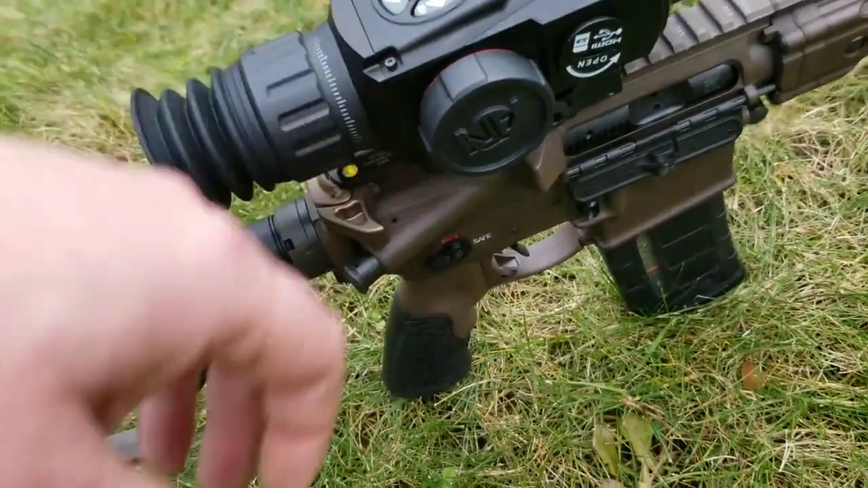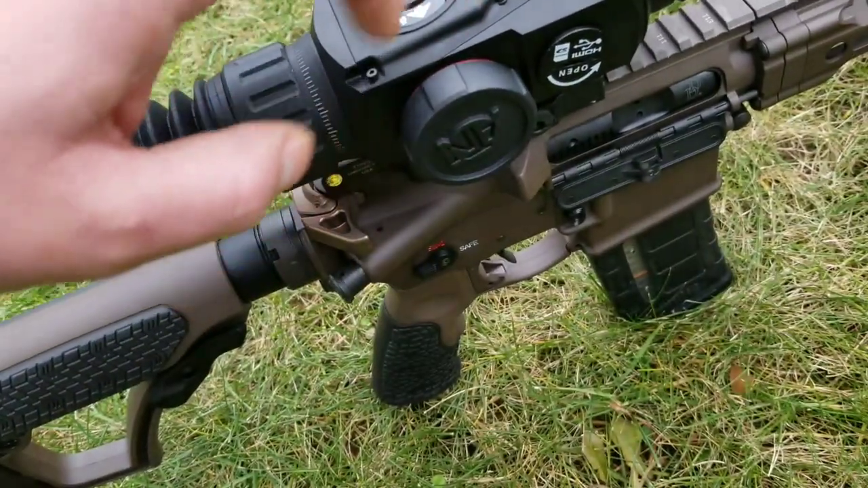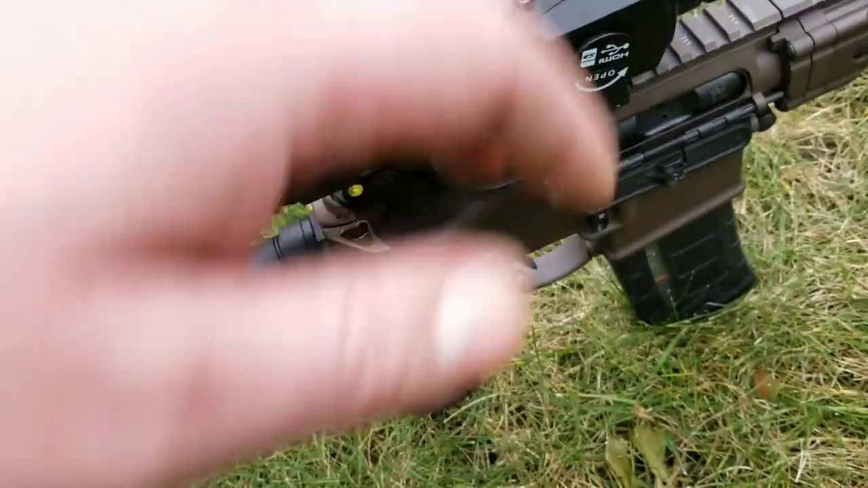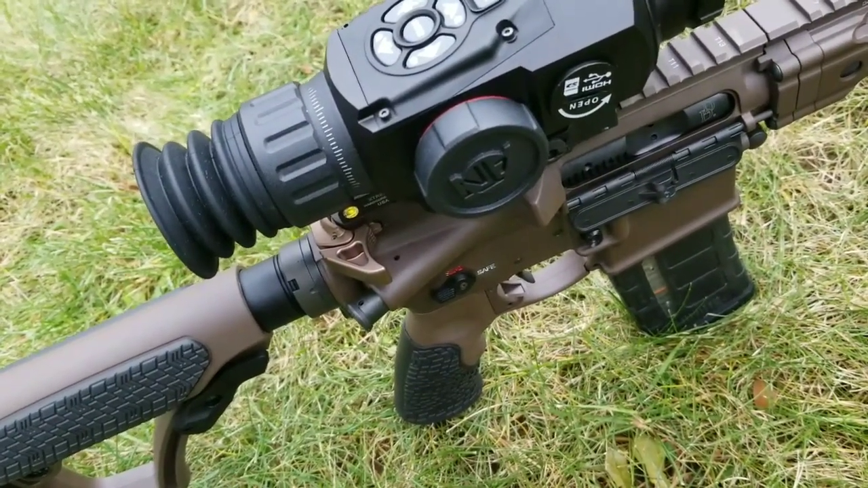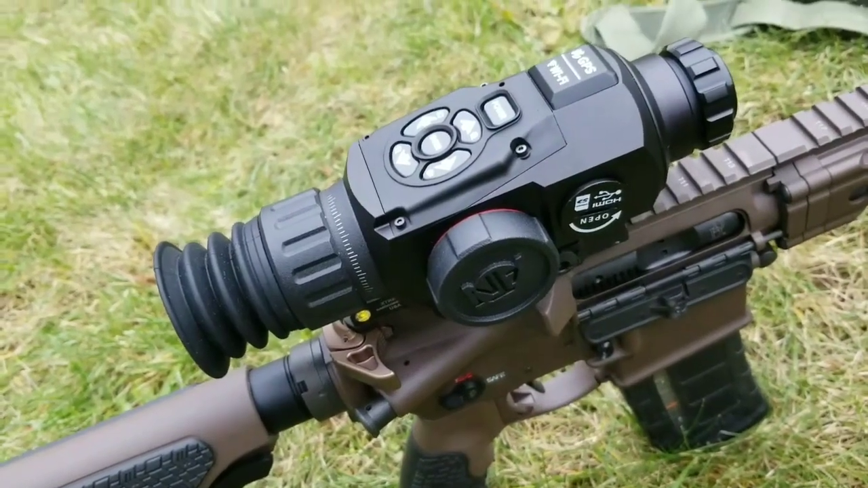In the manual, there are different settings for how long each battery will work. Definitely go with lithium rechargeable if you can. If not, your next step down will be lithium, and then your regular alkaline will be below that, which will give you about 4 hours, I think, of runtime at the lowest battery setting. So you are getting a lot of runtime out of it, so there's really nothing to worry about there.